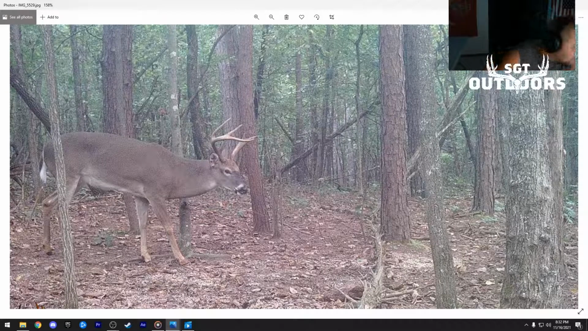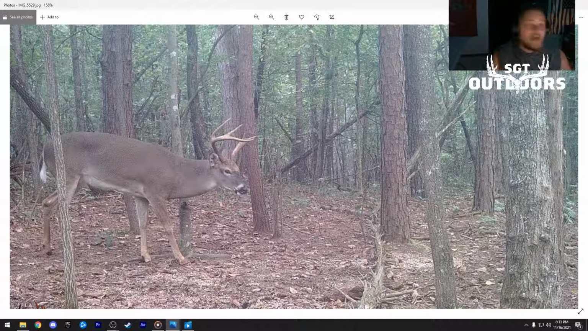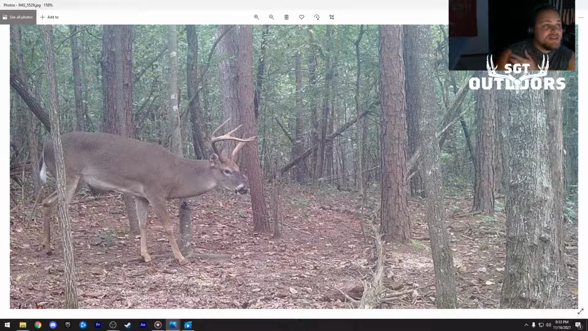Let me see, is there going to be another one of this exact deer? No, there's not. Yes, you shoot. No, you pass. Crazy looking deer.